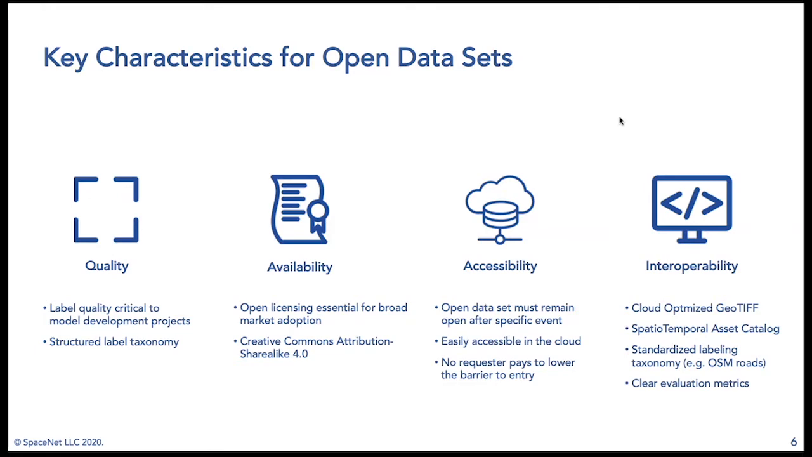The availability of open data is also critical. And licensing, more particularly, is really something that's often overlooked, but is absolutely essential for broad market adoption. So we open source everything under a Creative Commons Attribution Share Alike 4.0. This means not just academic researchers, but also corporate entities can download and use our data, which we're super excited about, to make it available to everyone that you can build both research and products on top of the SpaceNet data sets.